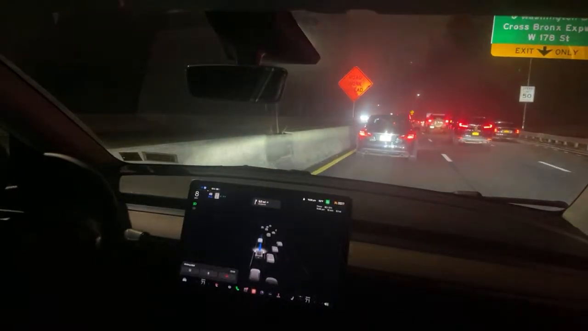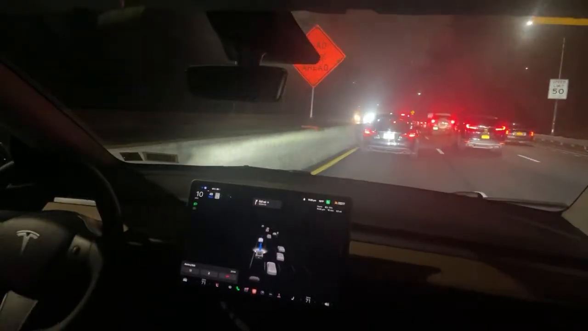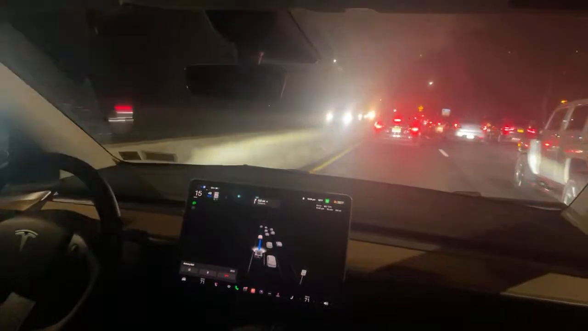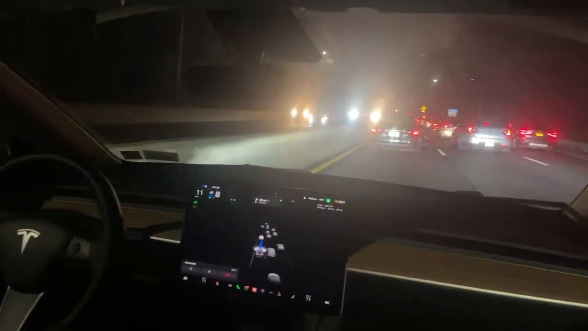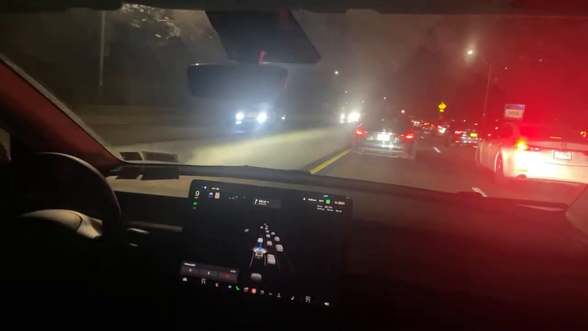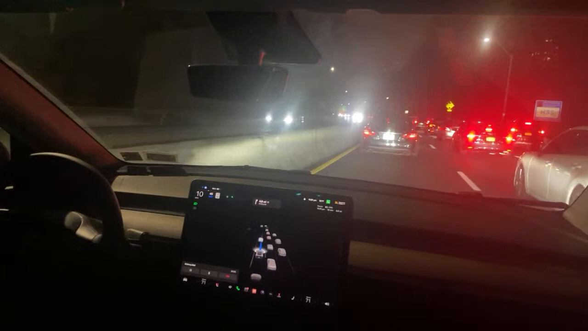It's kind of funny. Whenever you want to show off something, it always has to do something to make you look silly. Let's put a little, oh, you know what? Now I really feel silly. It just started to drizzle. Now, how did the Tesla know that? Because I didn't see any raindrops on my window when they first started. Isn't that something? All right.